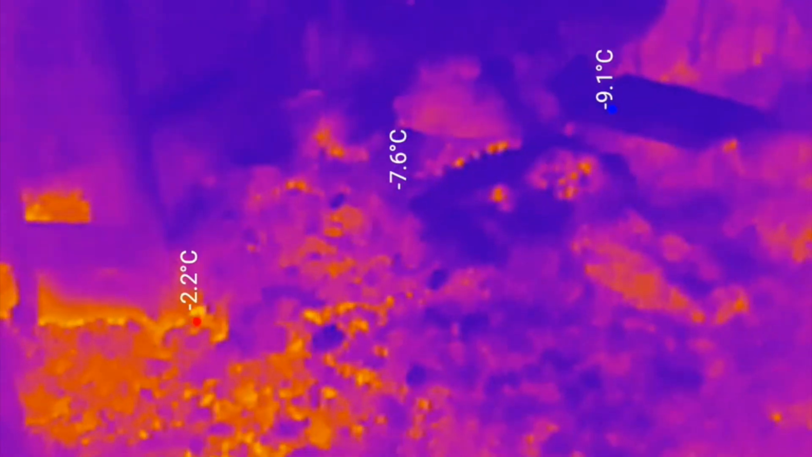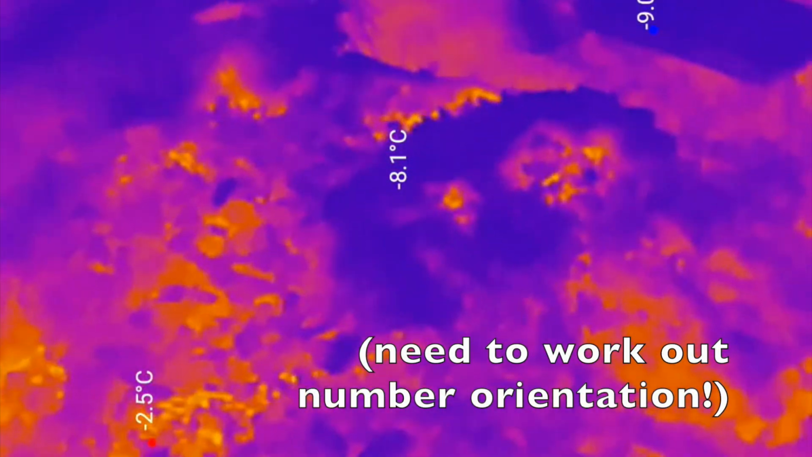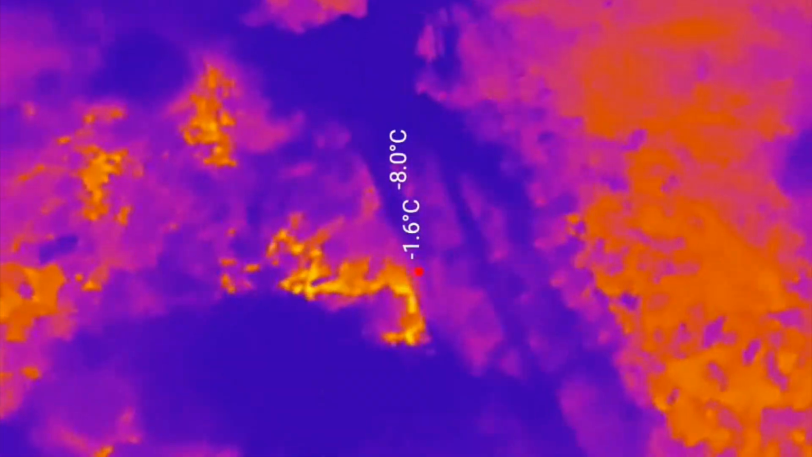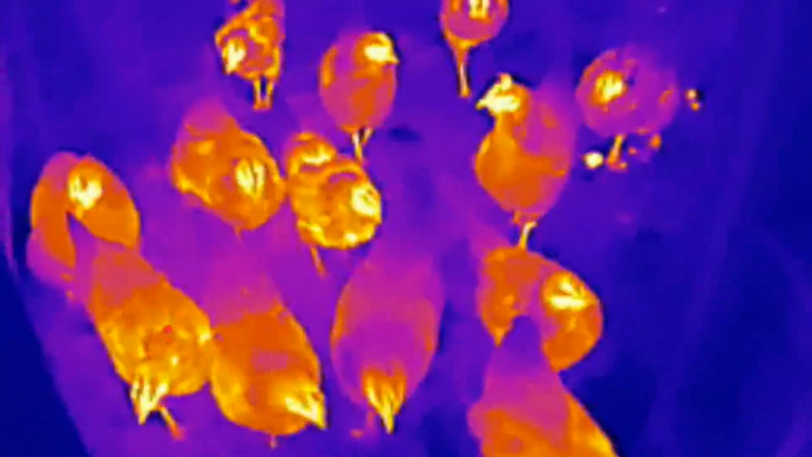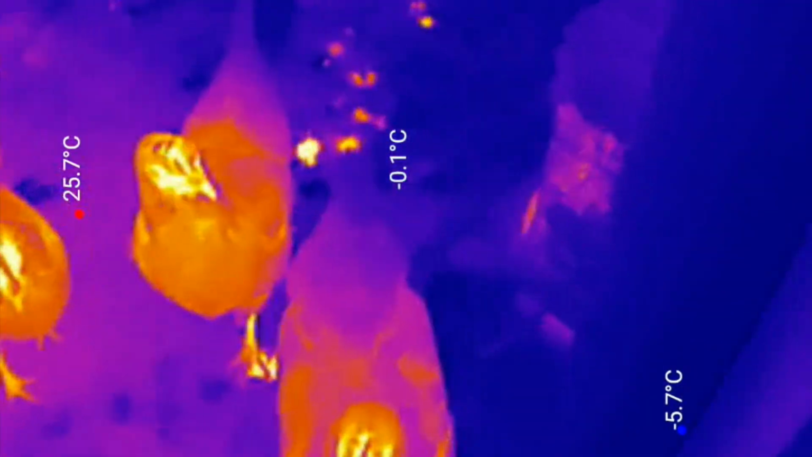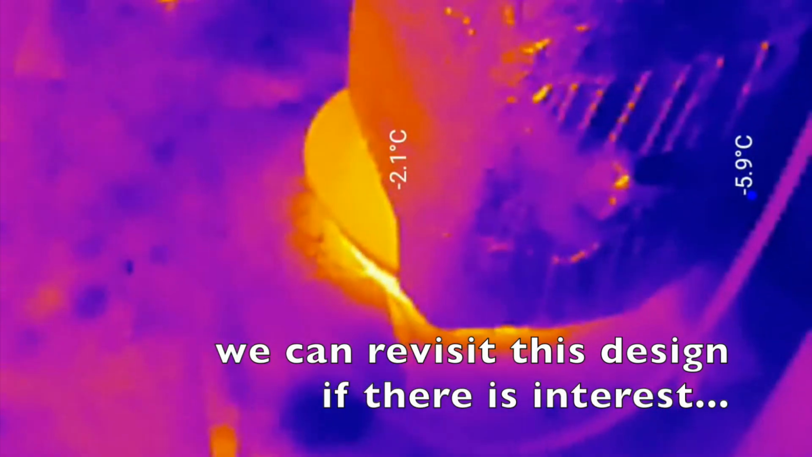It's pretty strange looking. It's going to take me a little getting used to understand what I'm seeing. But basically, the redder things are, the brighter things are, the more warmth there is. So we'll look at that in a moment. A lot of warmth in there. Those hens are warm little bodies. You can see where they were sitting. Quite warm. My question is, our electric hot water heater, is it doing the work it needs to do? It's keeping it just above freezing, so that's really great.